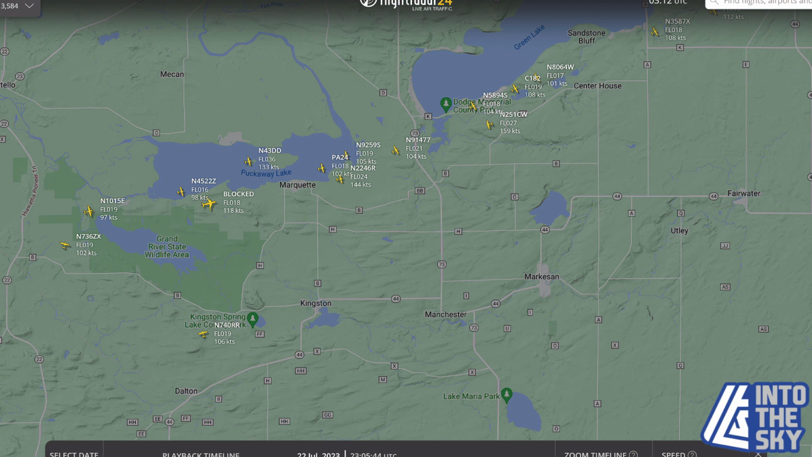So we take a look here, and they're using the Puckaway Lake transition, which means we start over here where you see 1015 Echo, that's me. This guy, 4522 Zulu. So you're supposed to slow down to 90 knots, which is your indicated airspeed. Flight Radar is showing everybody at about 100 or so. There's a little bit of a tailwind, and Flight Radar is reporting ground speed, not indicated airspeed. And you're at 1,800 feet. Everybody's showing about 1,900 feet.